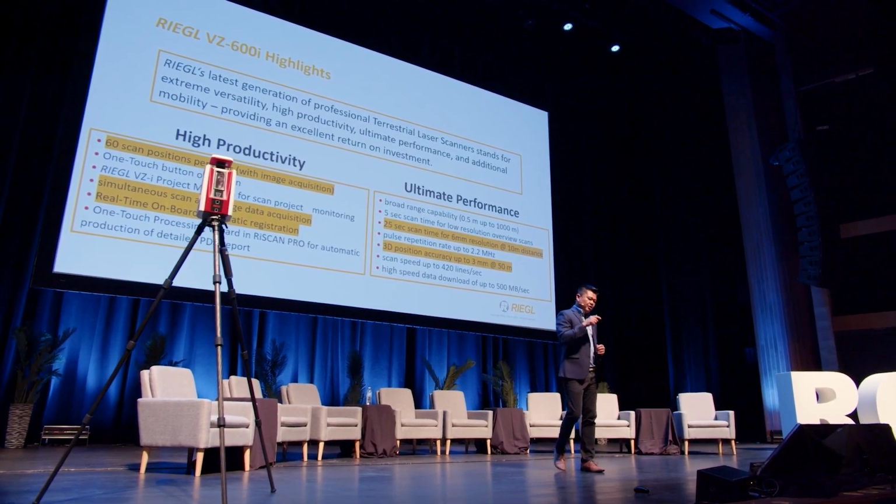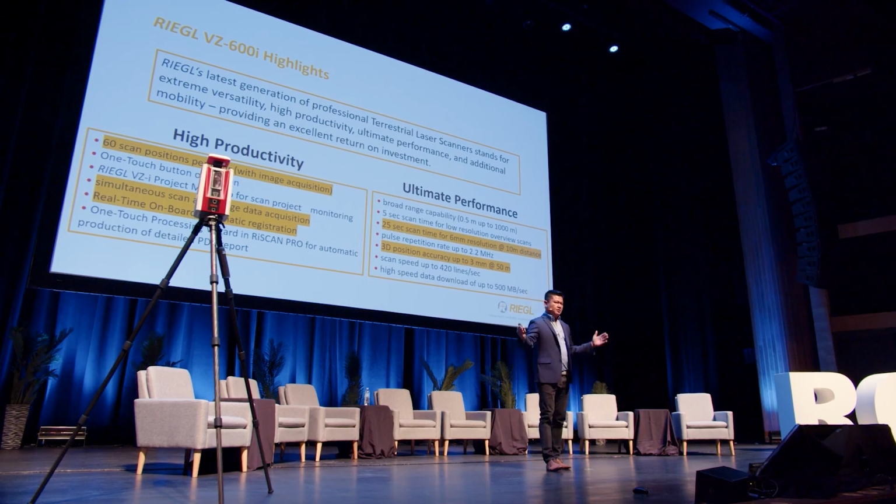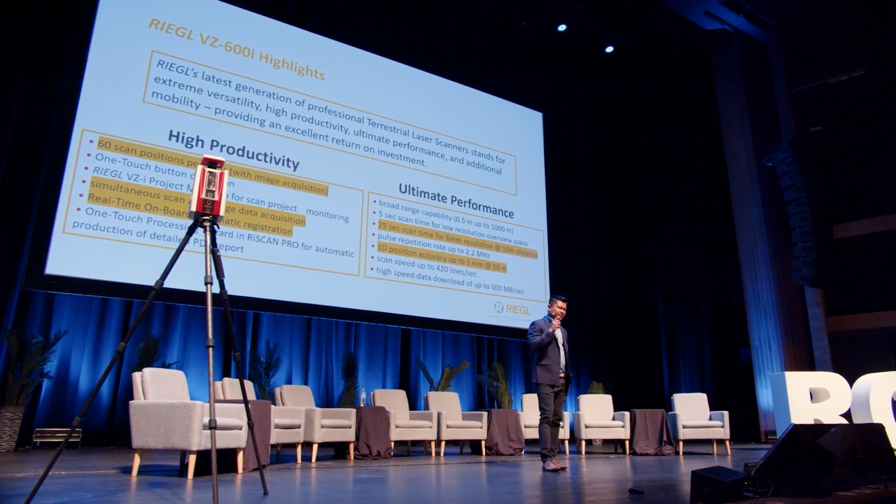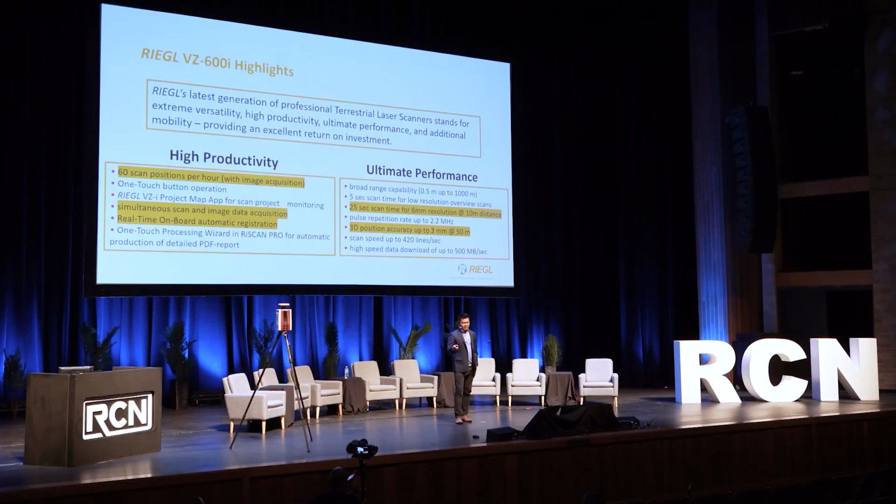So for example, if I were to lower the resolution to 5mm at 10 meters range, it'll be a 35-second scan. So it's all user-defined, but we find the sweet spot for productivity to be 6mm resolution at 10-meter range.